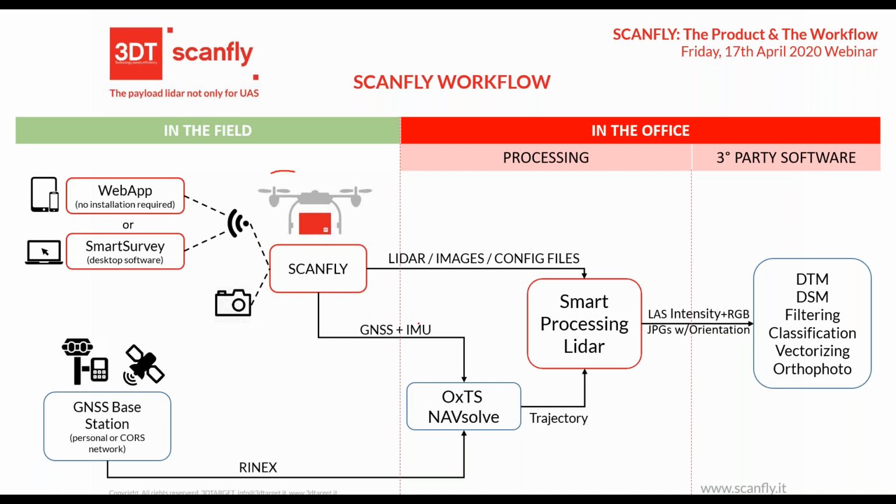At the end of the survey, we can go inside the software in the office, or we can also do a double check of the system in the field. We can open OxTS NavSolve suite provided by OxTS, or jump directly into Smart Processing Ladder to import the data from the IMU and GNSS from Scanfly and the RINEX file, and then generate the trajectory.